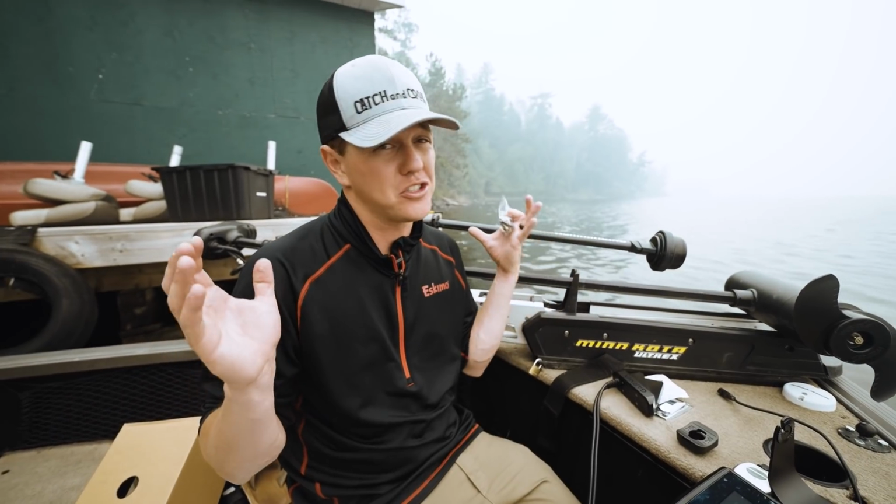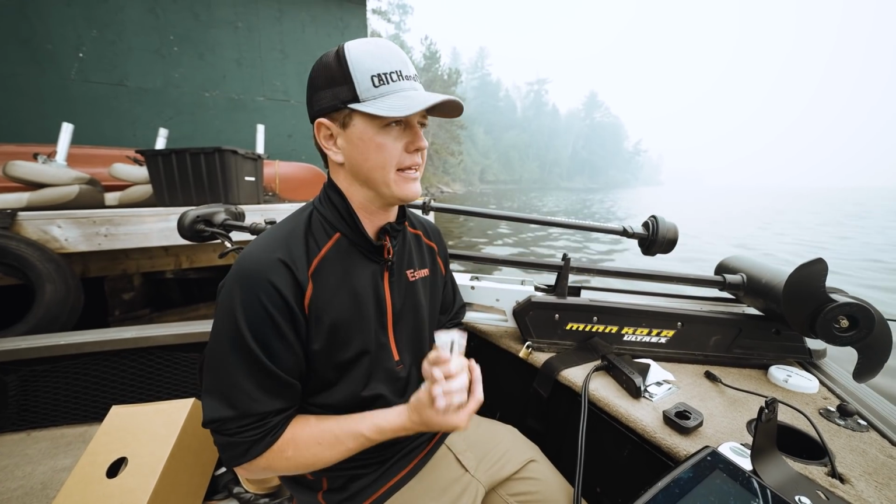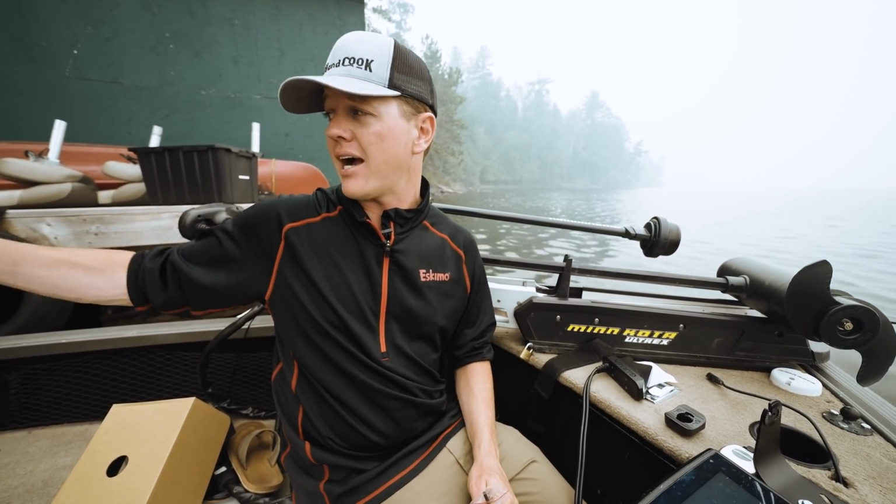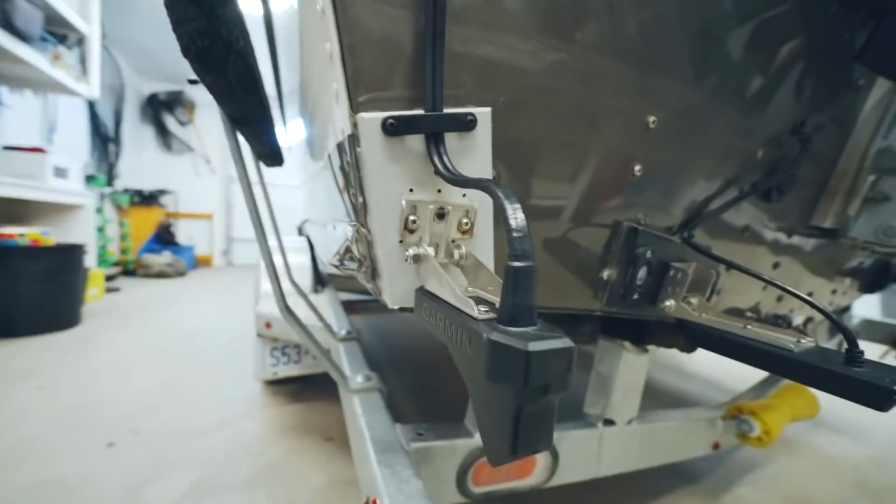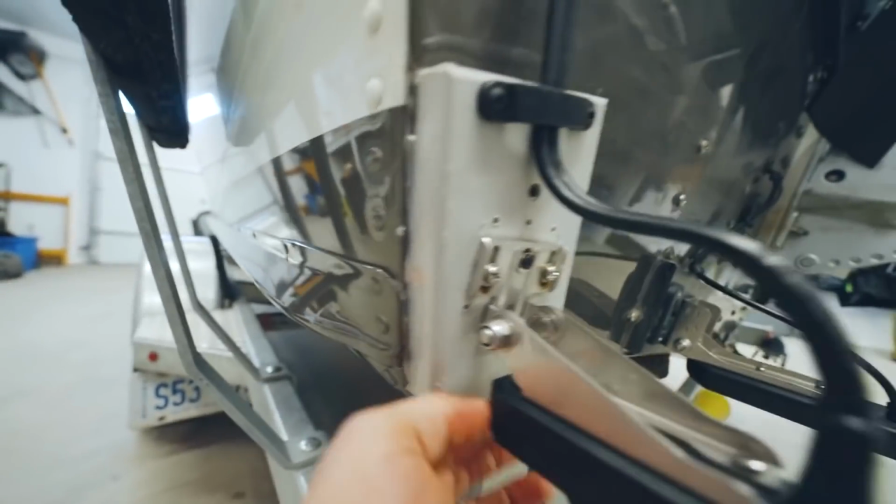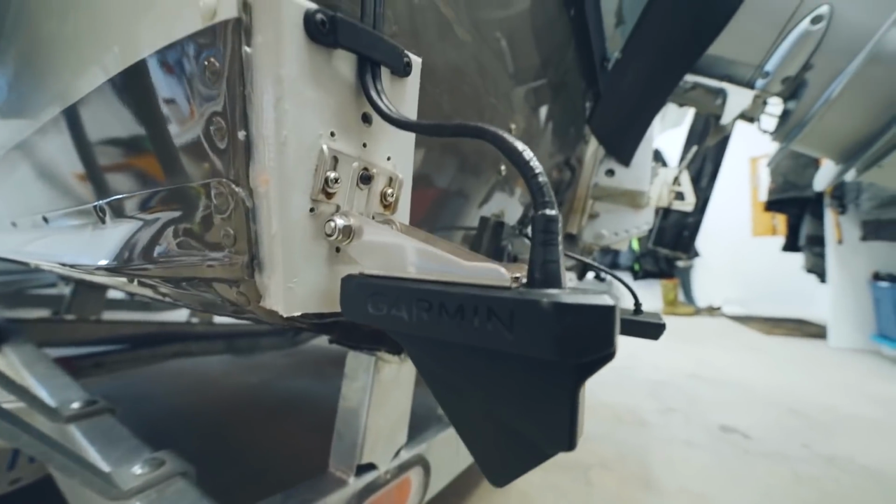So there are so many different options and devices out there for mounting your Livescope, and the most common question I get asked is, how do you have your Livescope mounted in the back corner of your boat? This is how I have it mounted. I know I've got lots of questions about it. This is just your transducer board that I mounted. I kind of custom cut it on the corner. This was something Aaron showed me how he had it mounted on his.